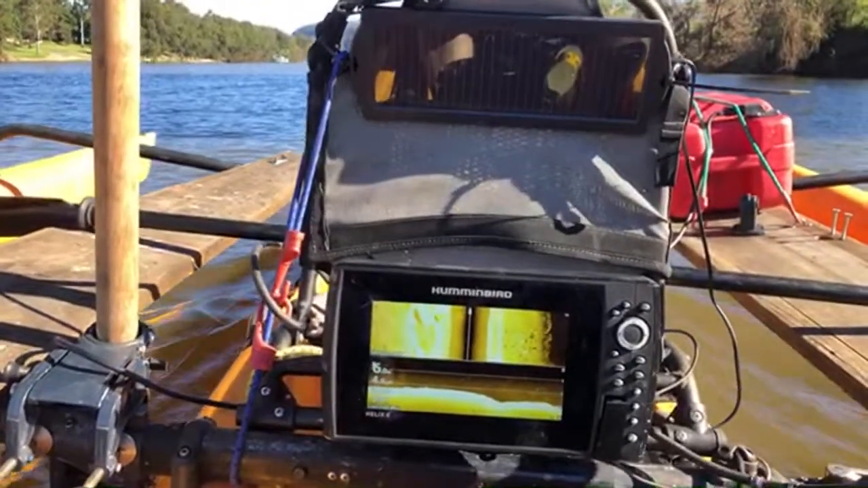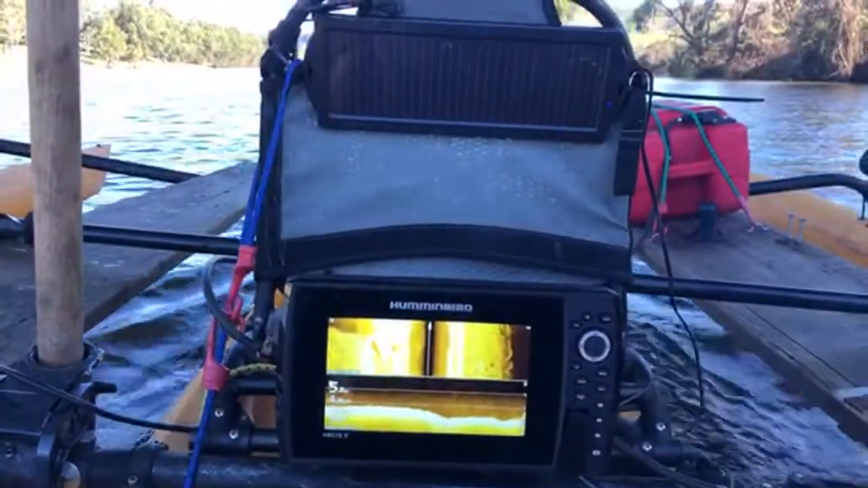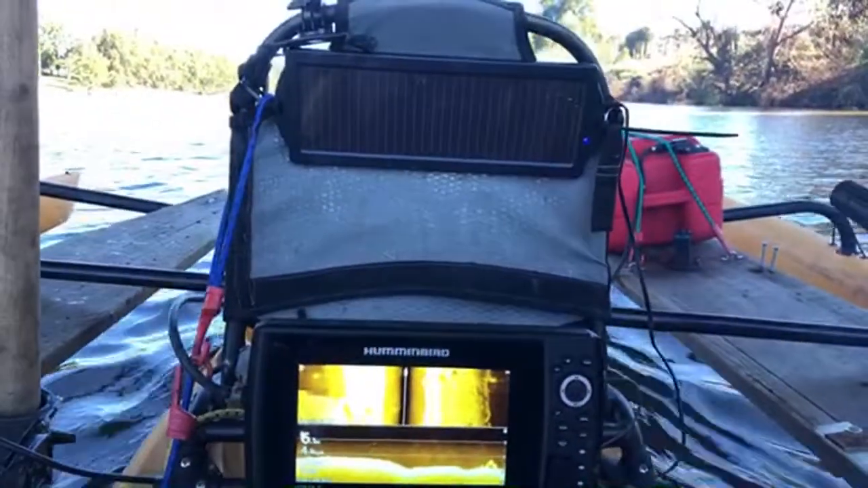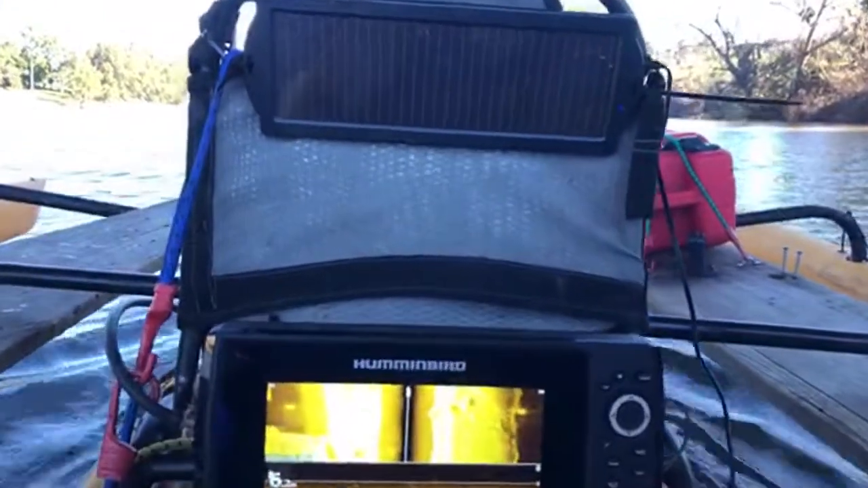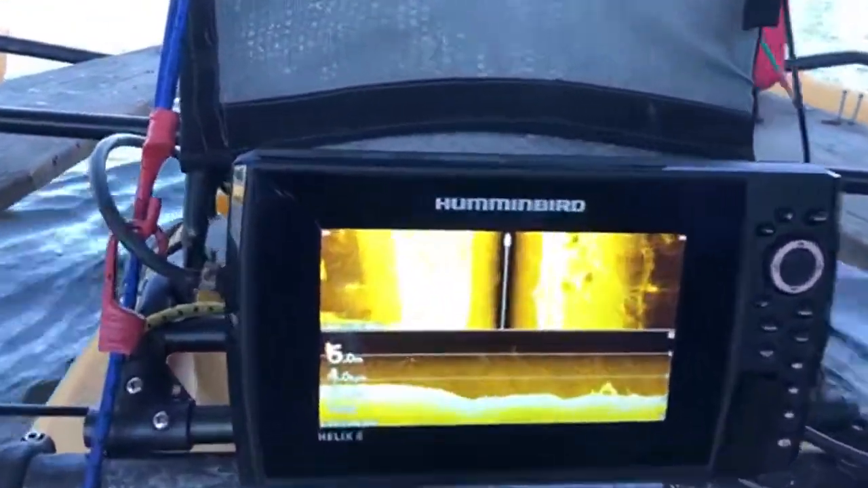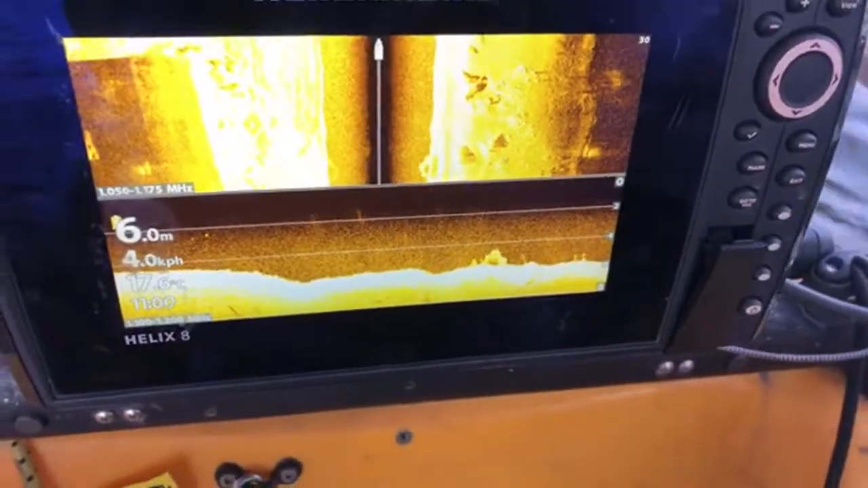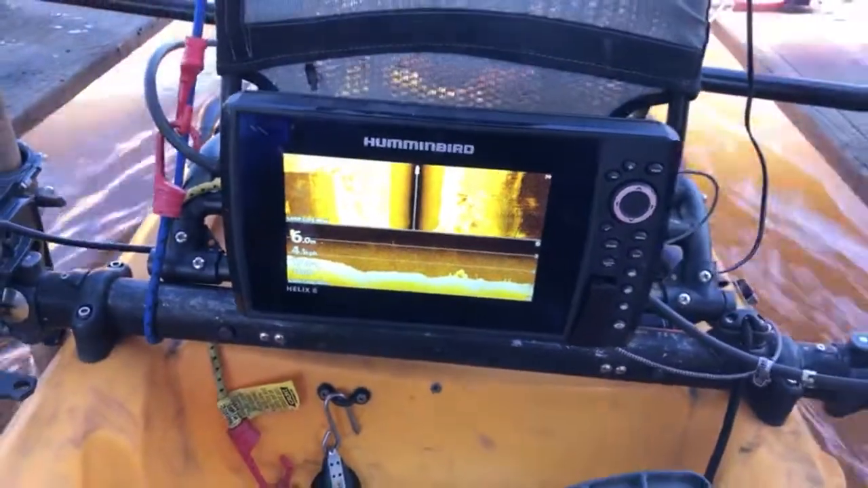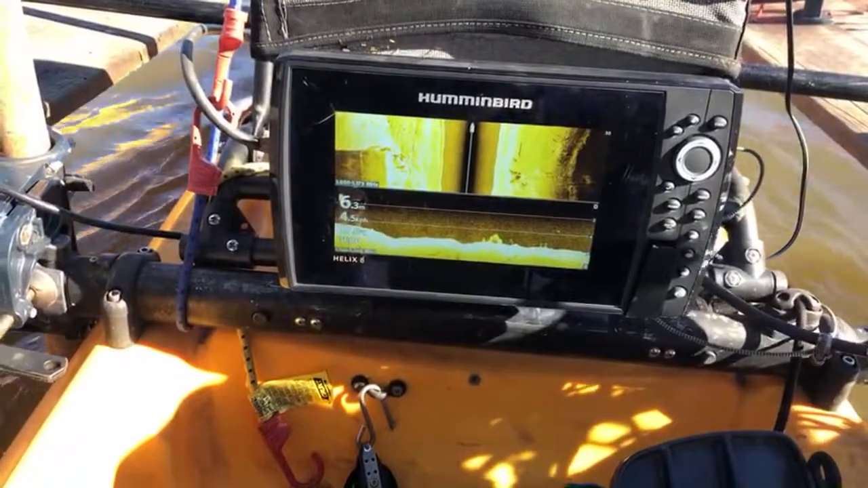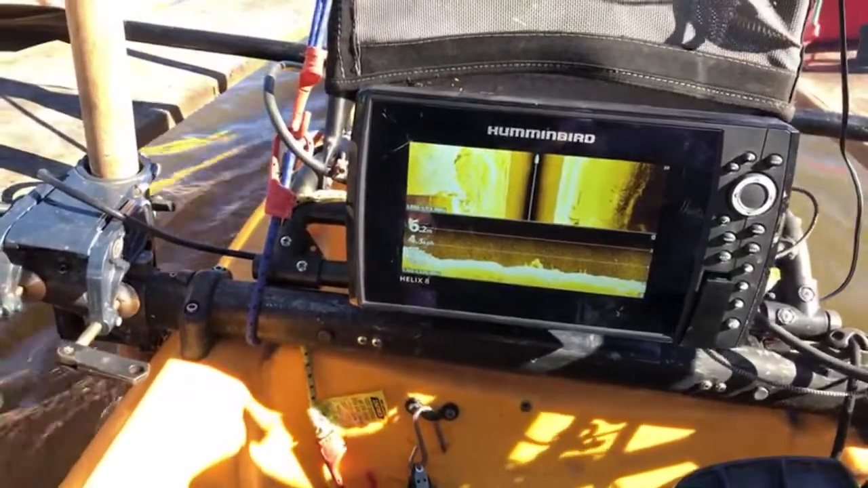So we're just going past the first pillar now, as you can see over here. That's one of the cars, right there, I think. You can see the shape of it. It's happily in the water. One metre equals 3 feet. Good work, Mish.